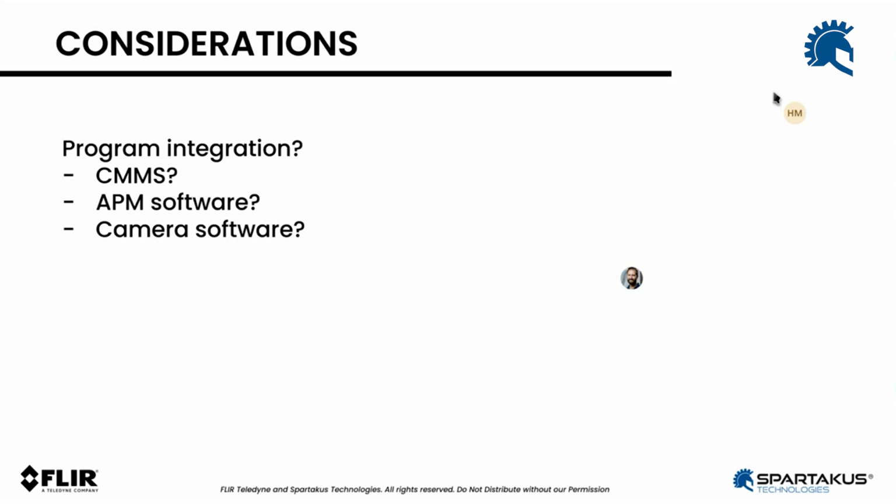The advantage is that it's managed with the rest of the maintenance activities. Great. The downside, in my opinion, is that most CMMSs don't provide temperature trending capabilities, image storage, etc. So they can be limited when it comes to the stuff that interests the reliability engineers.